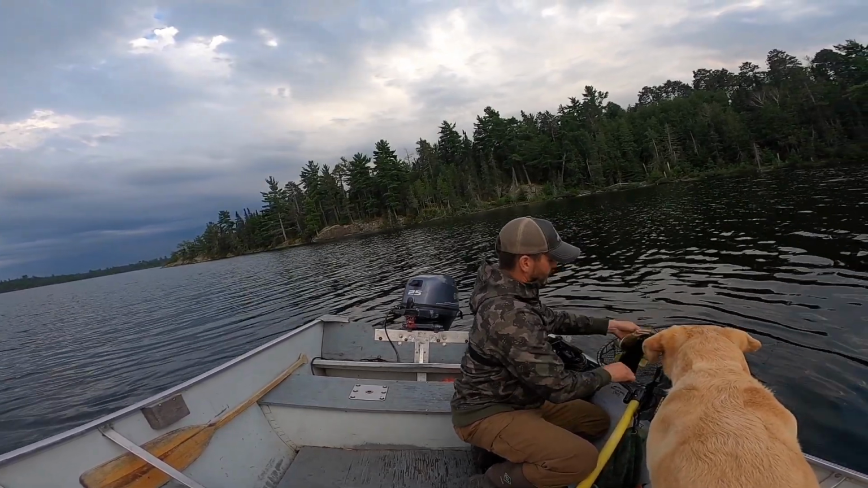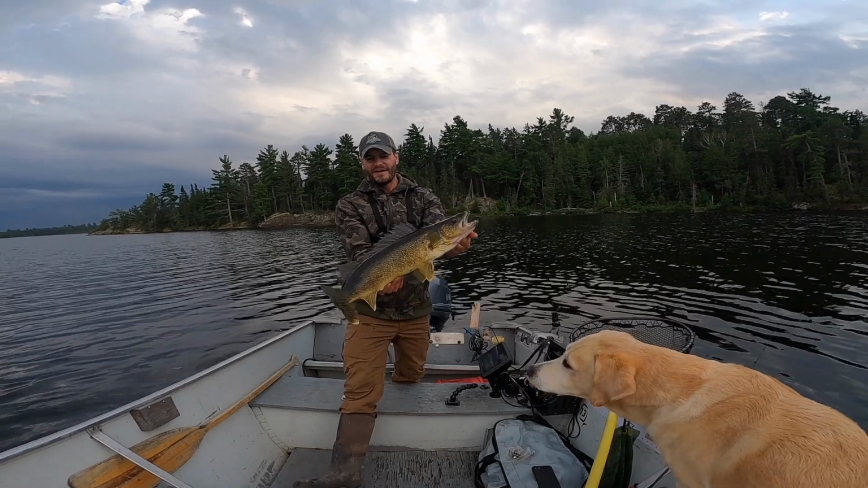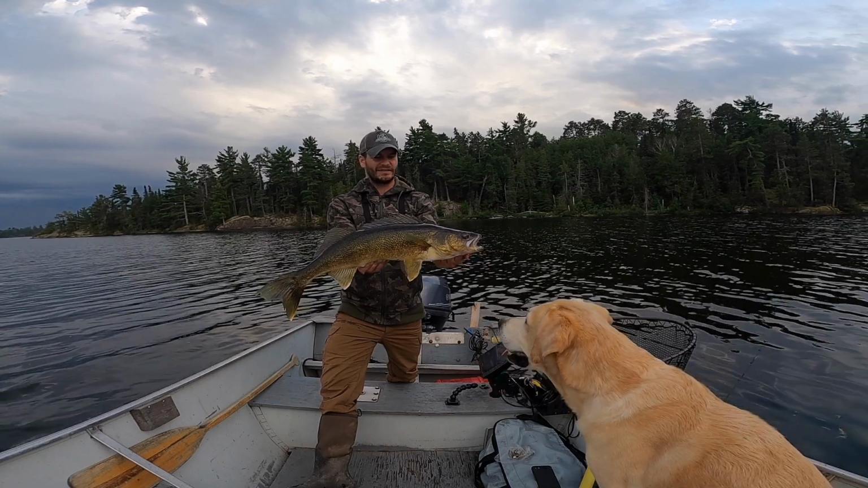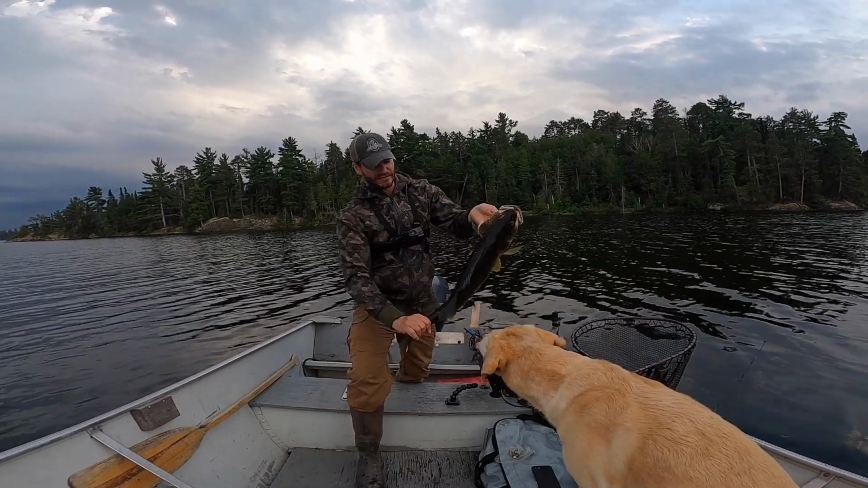That jig already fell out, but look at this fish. Look at that. That's a nice big walleye. Super fat, heavy, healthy. You know, early August, you can't beat that. It's just unbelievable fishing up here. Not a single person out here. There's no boats, no wakeboards, no nothing, no jet skis.